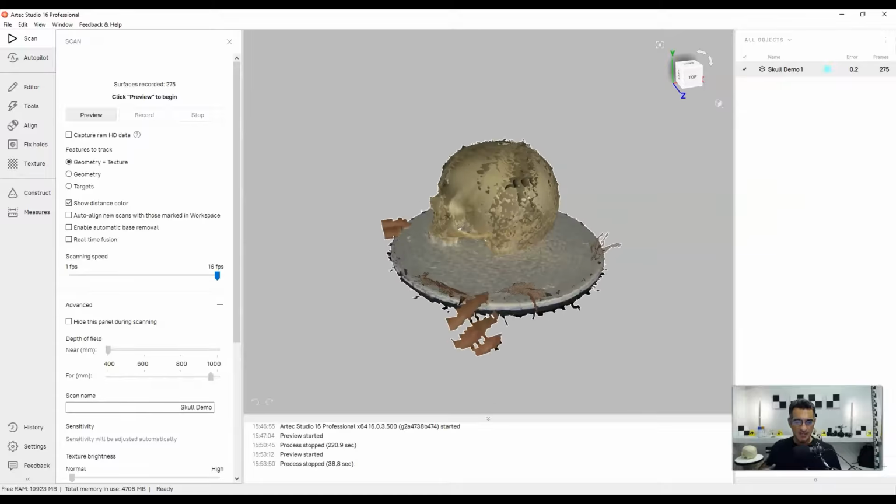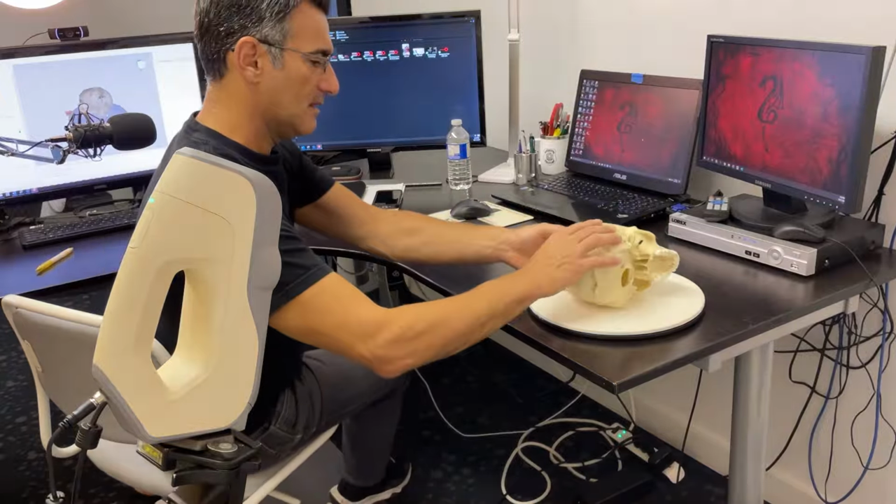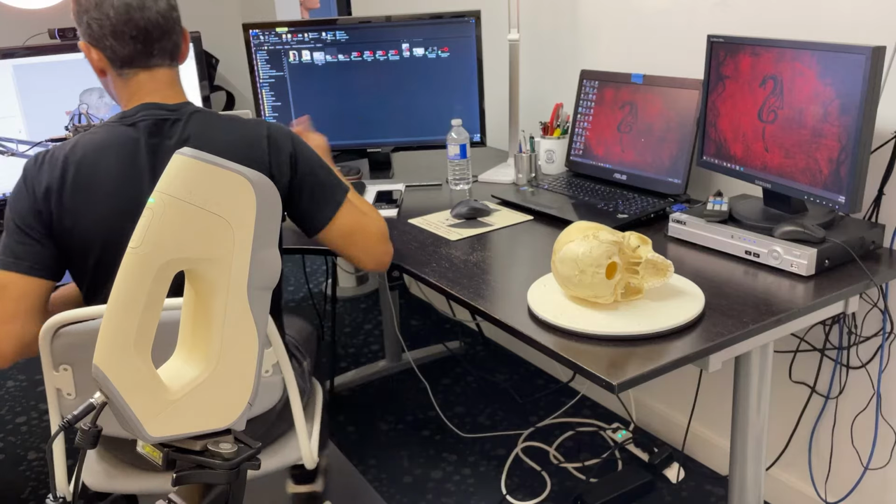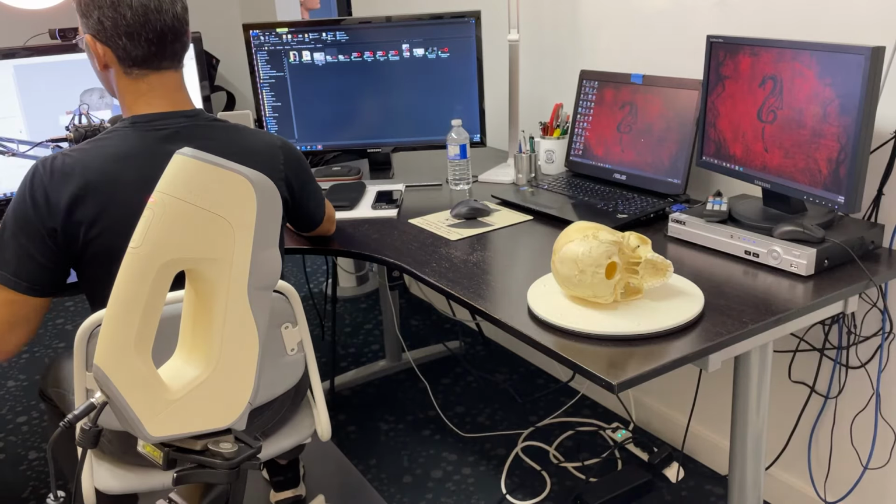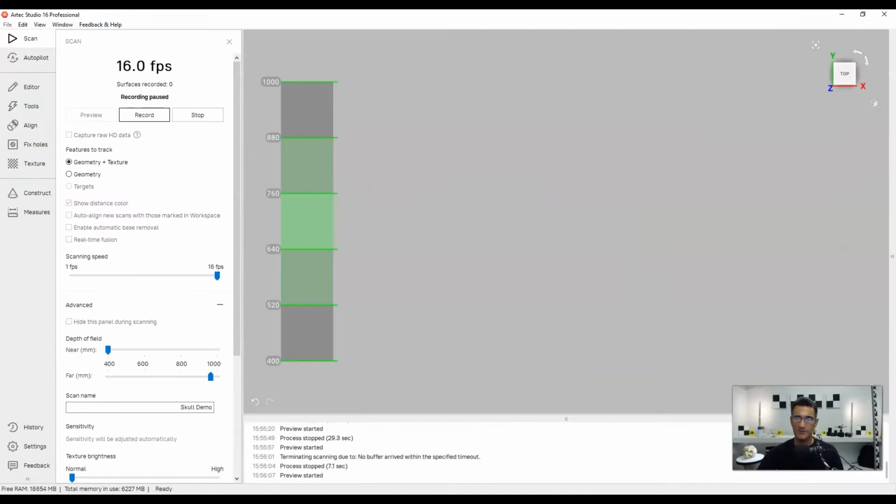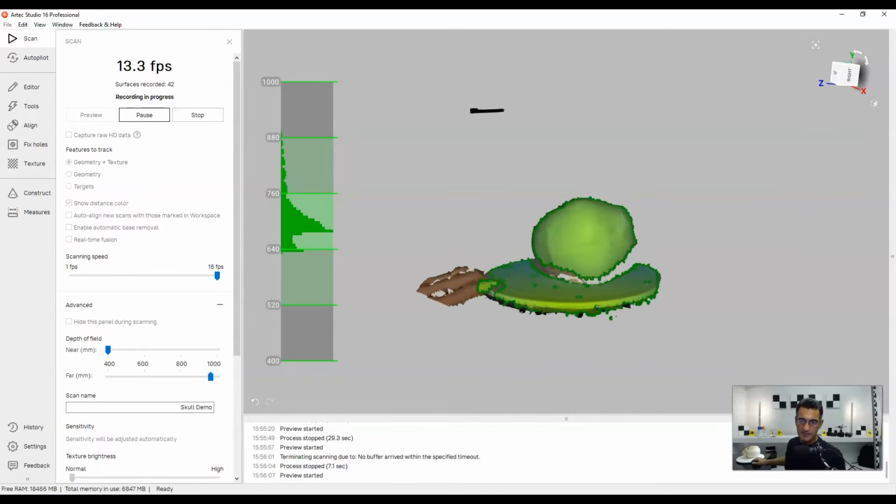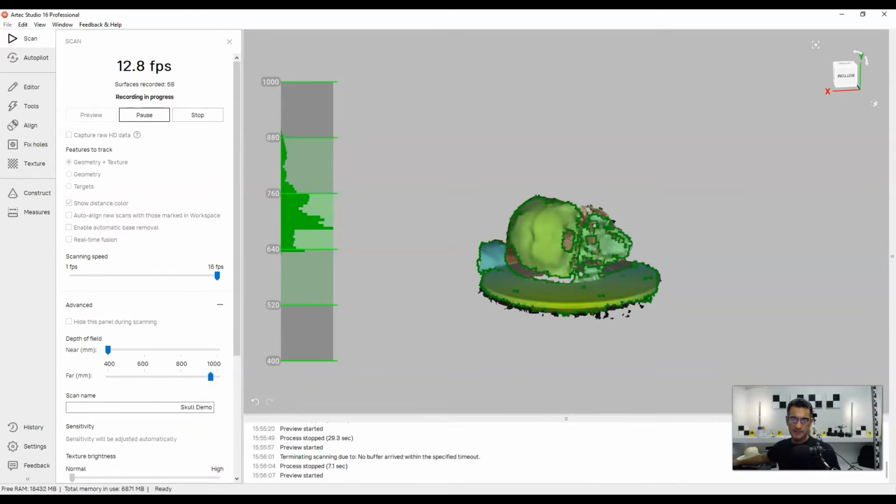So I'm going to do the other two scans, then we're going to do some editing, then I'm going to align them, then I'm going to fuse all the scans together, and then we're going to create a texture. Okay, but let's keep going here. So I just rotated the skull. Let me do a preview. And let me just check, preview, and record. And I'm going to try and capture all of this going all the way around like this.